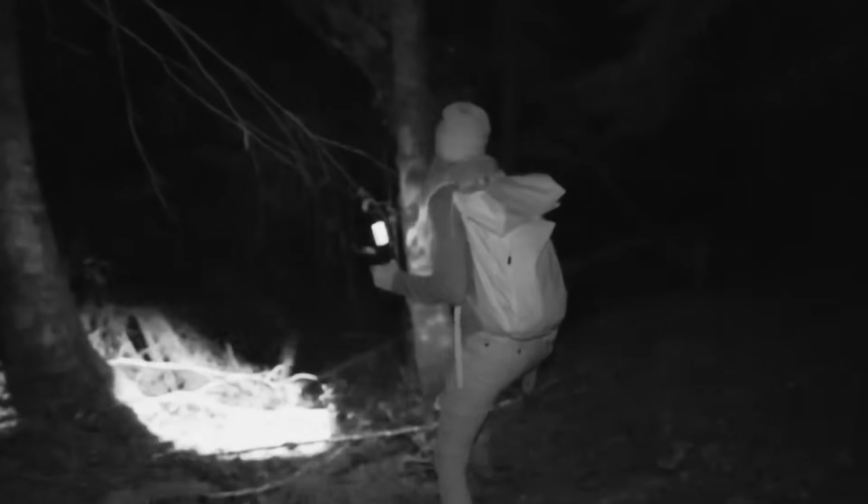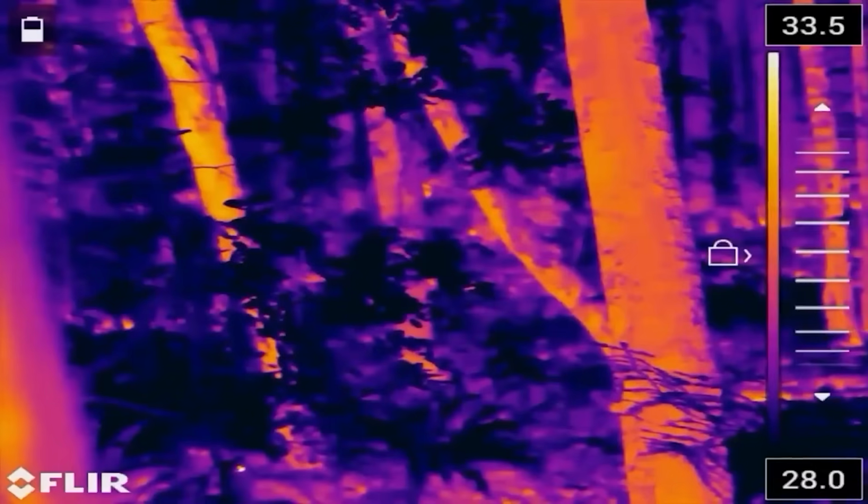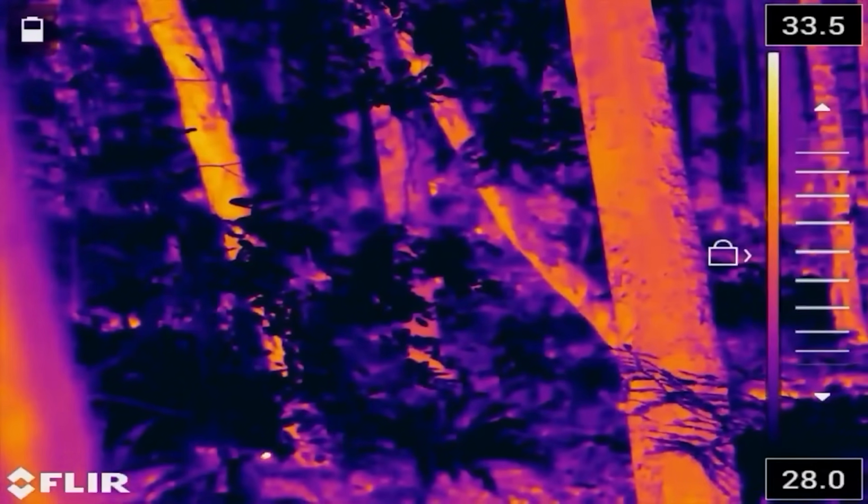Kite mode, the team called it, a name that sounded playful until you saw it in action. Their thermal cameras scanned in wide, sweeping arcs. A squirrel or a raccoon would show up as a faint pulse. A deer? Brighter, more defined. But anything large, anything human or beyond, would blaze.